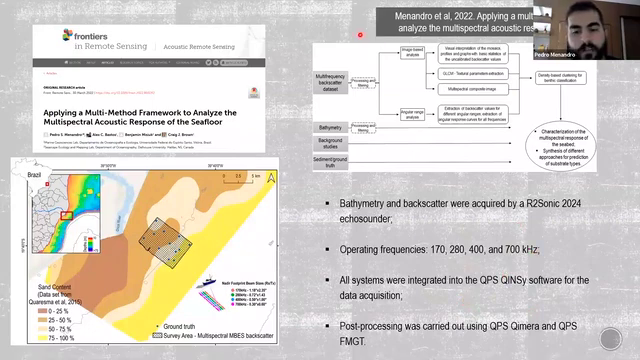And here is just the basic flow of the methodology. From the multi-frequency backscatter data, we divided it into two approaches. Image-based analysis, with visual interpretation of mosaics, basic statistics, textural parameter extraction using the GLCM script in R, and a multispectral composite image used for a kind of dimensionality reduction. I can explain in the next slides.